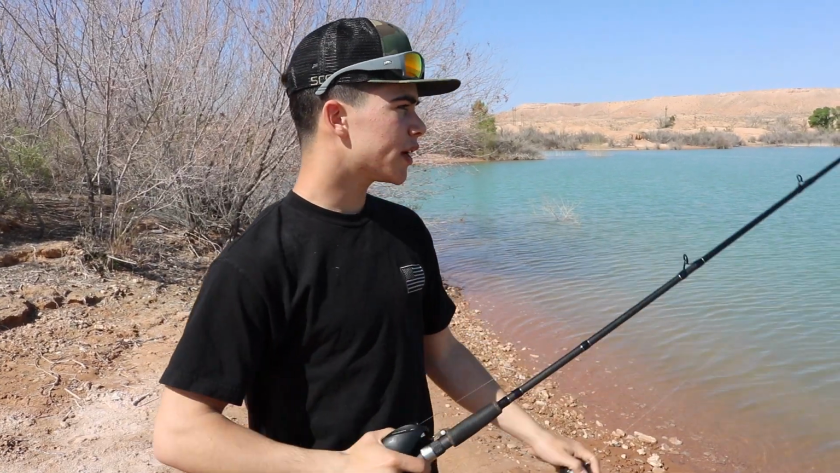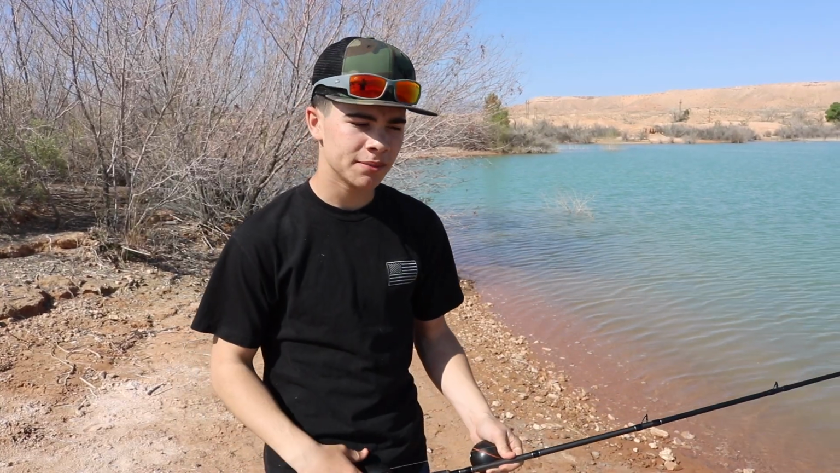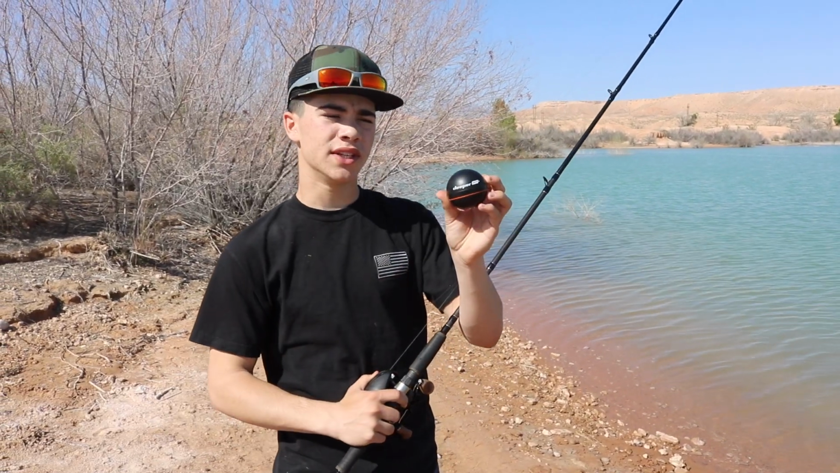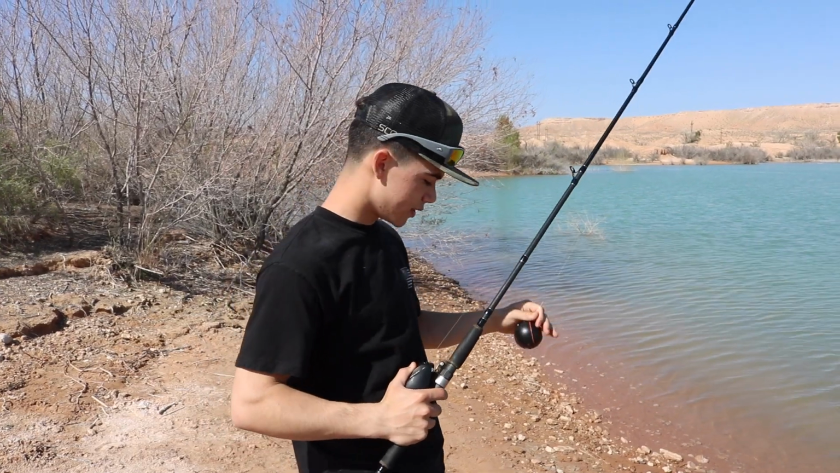This is going to work out perfect because we're going to be looking for ledges and anywhere these bass might be schooling up this time of year in this lake. I got it hooked up on a swimbait rod just because I want to make sure I don't lose it. It's not heavy at all, but 20-pound test and everything, so I'm going to show you guys really quick how this works.